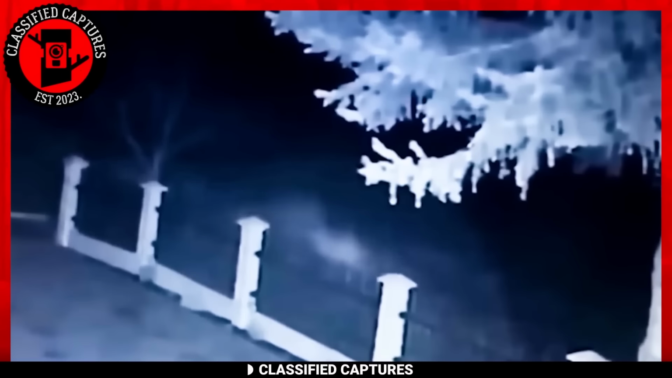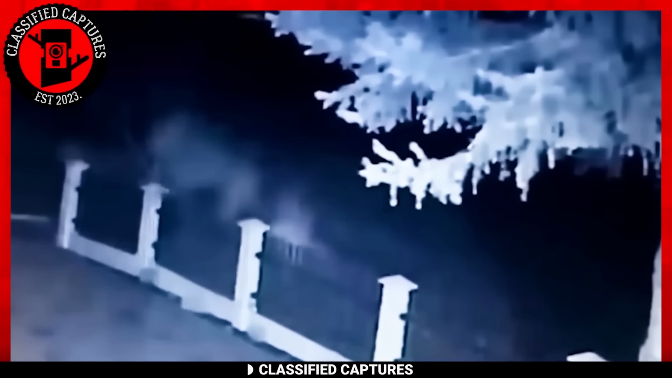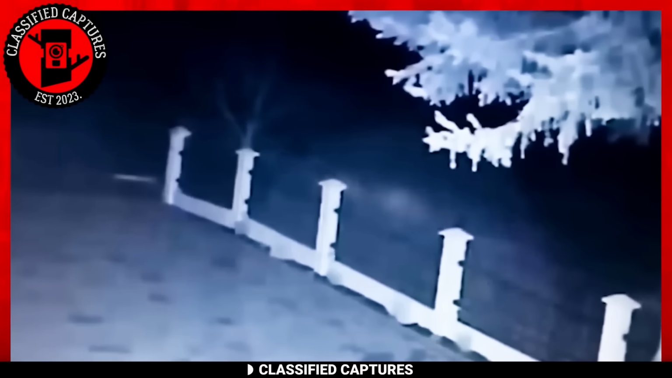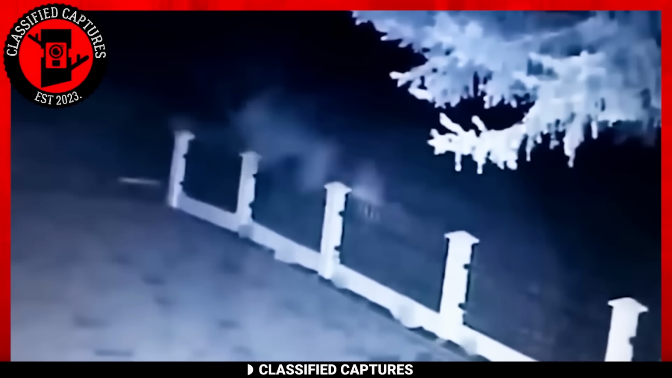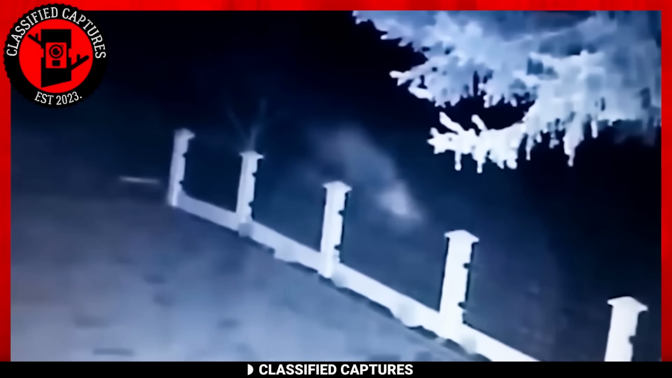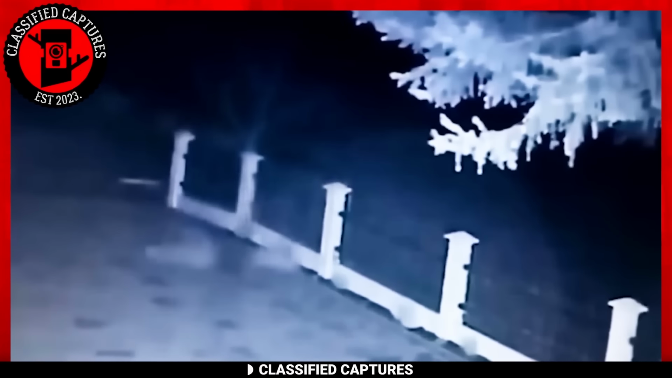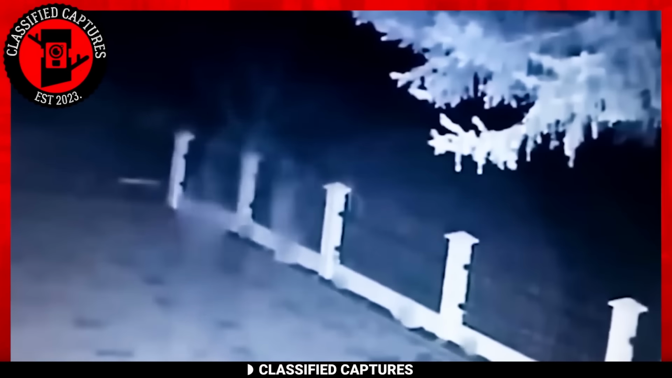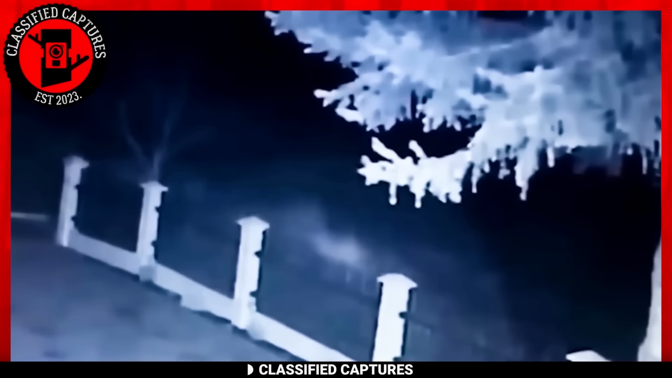Apparently, the low-quality nature of the video can distort human figures and make them appear ghost-like. As for the two entities that seemingly turned to dust, they might have simply thrown their coats onto the fence, but due to the video's poor quality, it created the illusion of disintegration. I didn't want to accept it at first, but it does seem logical, doesn't it? Well, that's for you to decide.